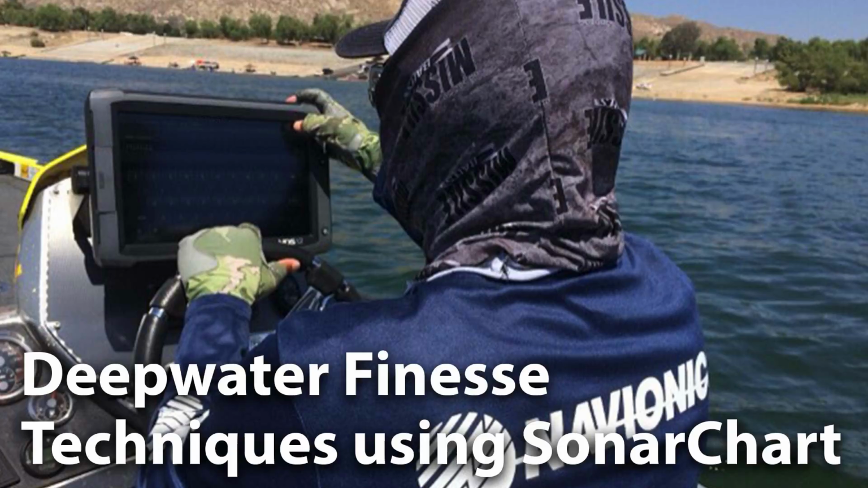I can do what's called plotter sync, where anything I do on my phone will automatically sync with the unit in my boat. Or I can simply use the crosshairs in the Navionics app to get the GPS waypoints and then plug those waypoints into my Lowrance so that I can find those spots. This is me doing this on a local lake that just reopened near my house.